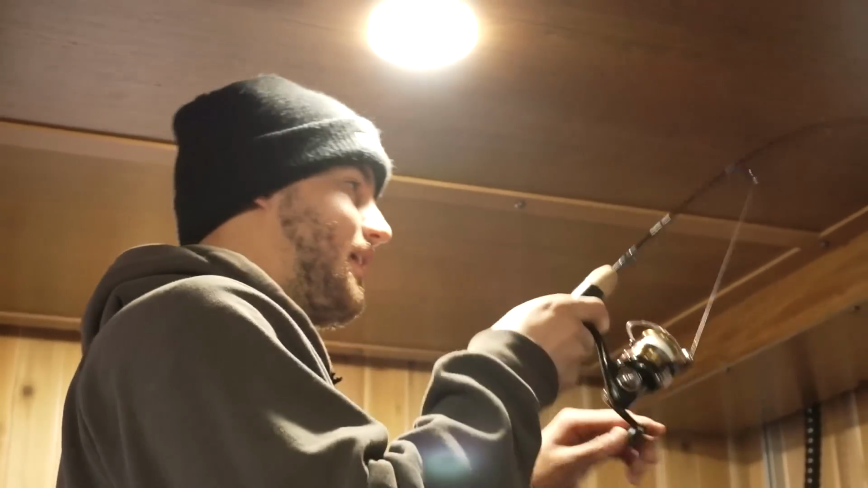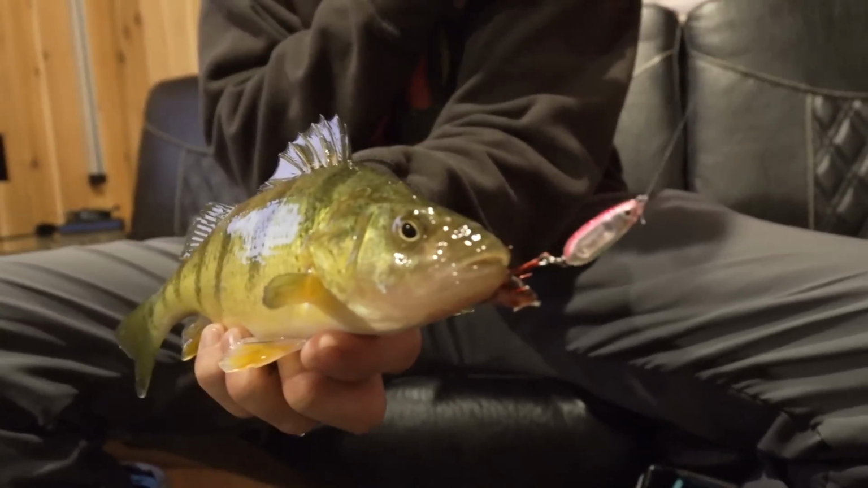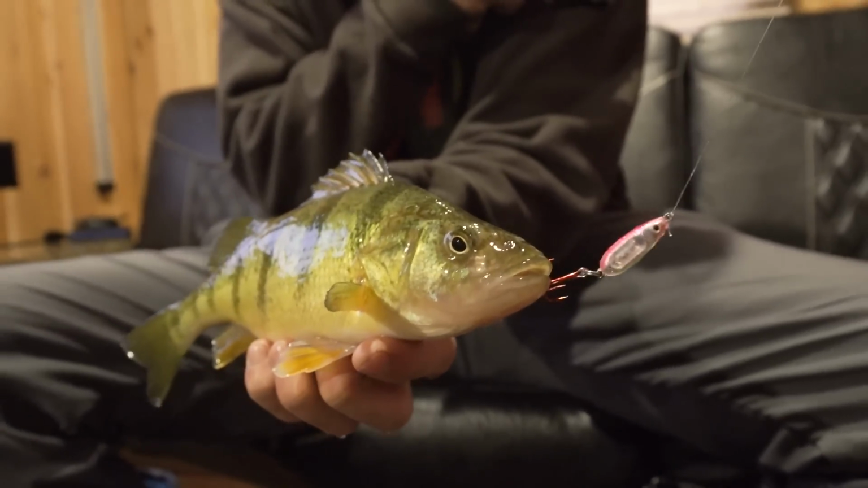Yep. Yep, here he comes. Come on. There he is. Is it a walleye? I think it's just a really big perch. Nice fish on the Northland Glass Buckshot spoon. And that's kind of what I've been using today.